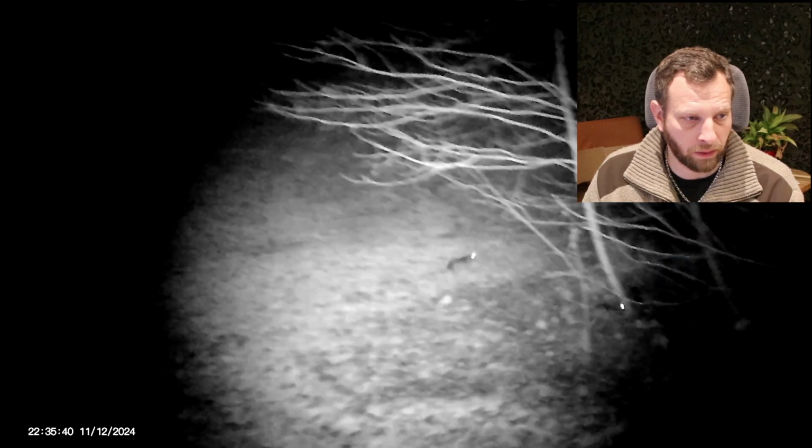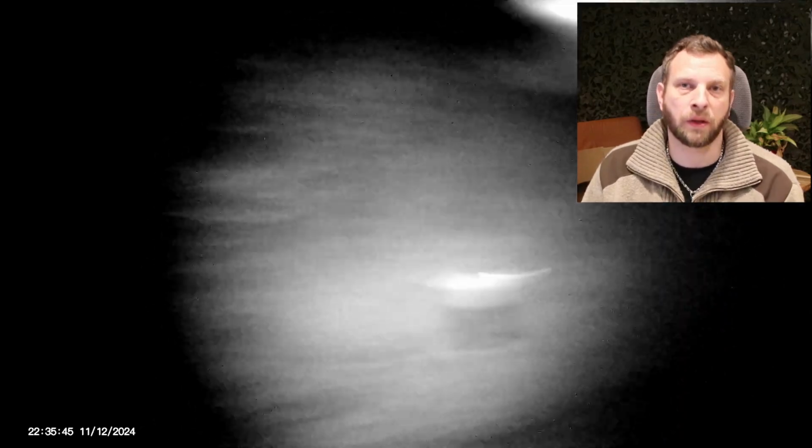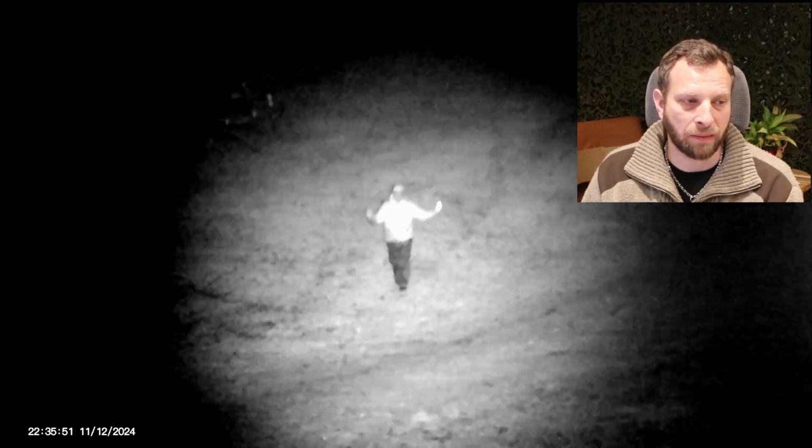We see first one rabbit down at his feet, starts running, and then a different other rabbit that also runs into the bushes or into the trees. So the night vision capability of the Cigman is actually not that bad.